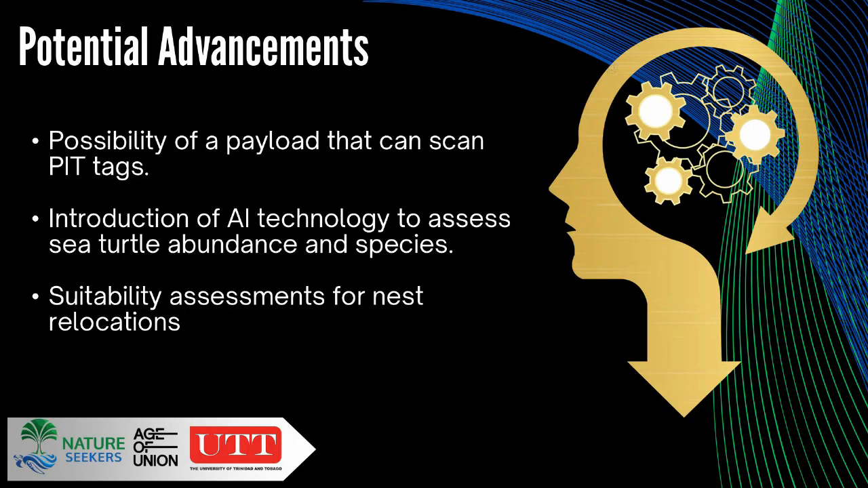And coming out of it, we were able to recognize some potential advancements that would make the drone a lot more suited for remote monitoring, especially of beaches that are difficult to access. So the possibility of a payload that can scan pit tags.